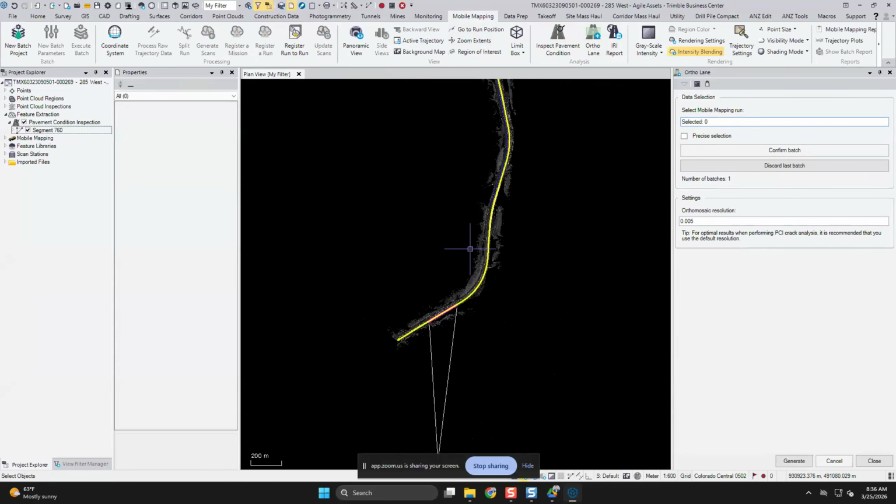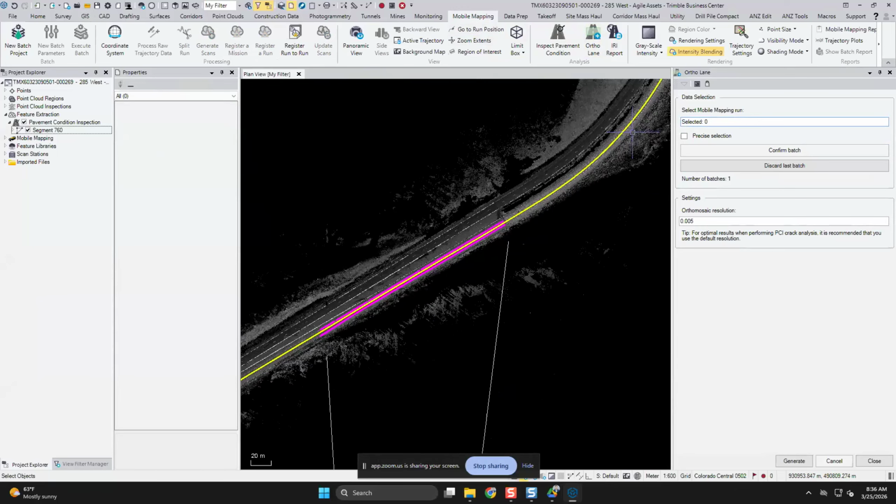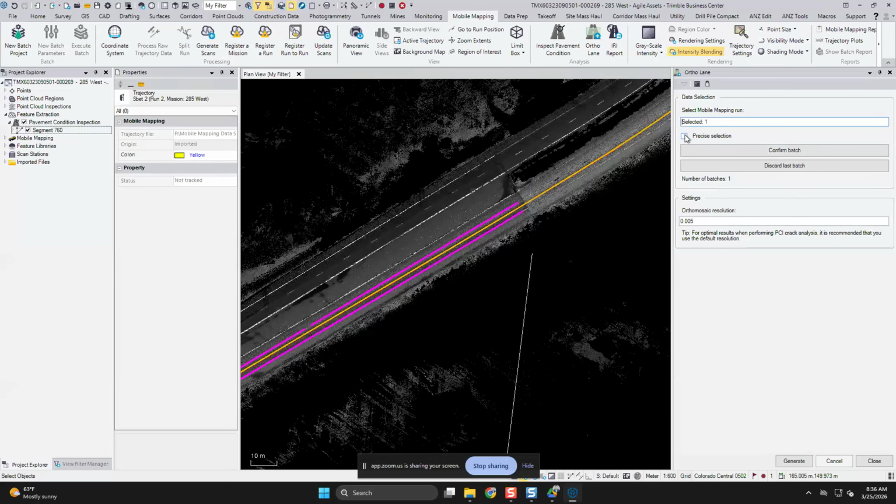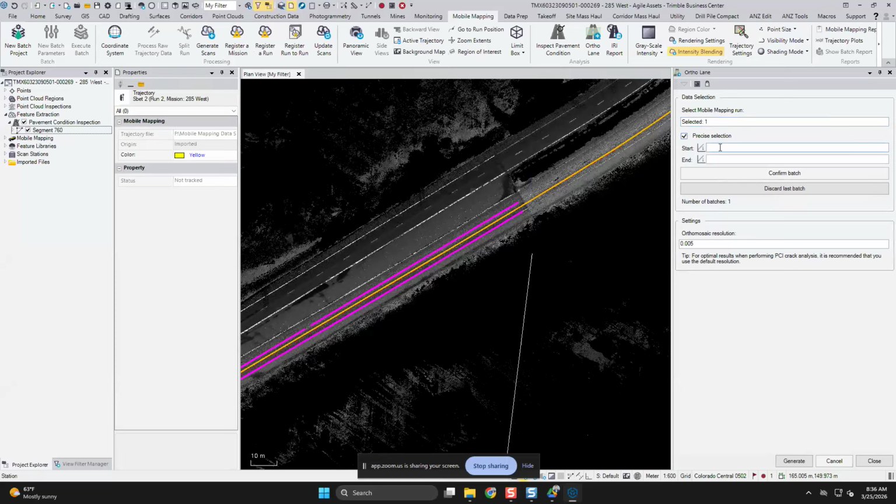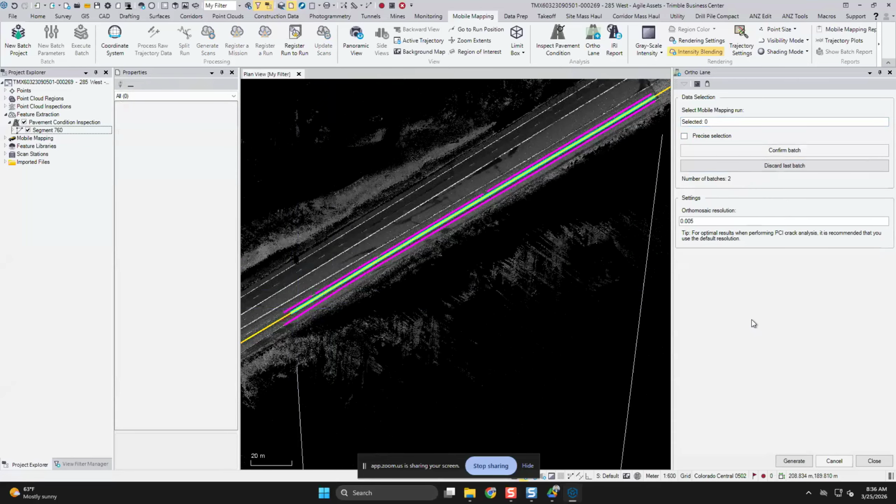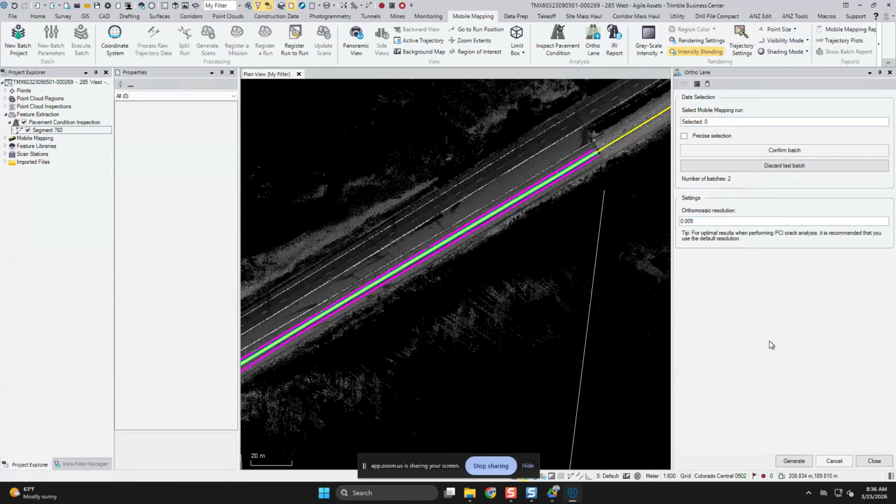We'll then navigate to an additional area of interest, select the mobile mapping run again, enable the precise selection, and provide begin and end stationing for this. We can then confirm the batch, ensure that our resolution is set for the optimal level, and click the Generate button. We can also do this with multiple runs, as Tavish has previously noted.